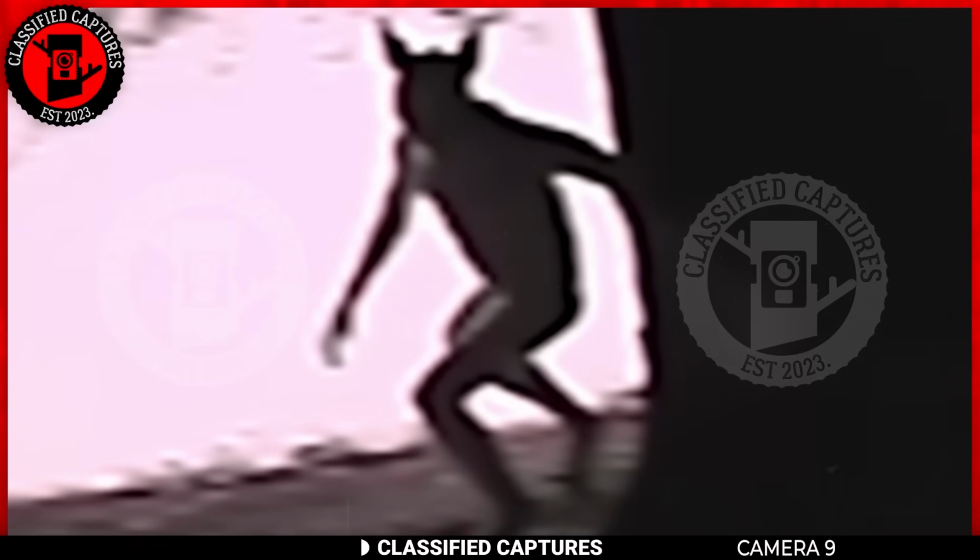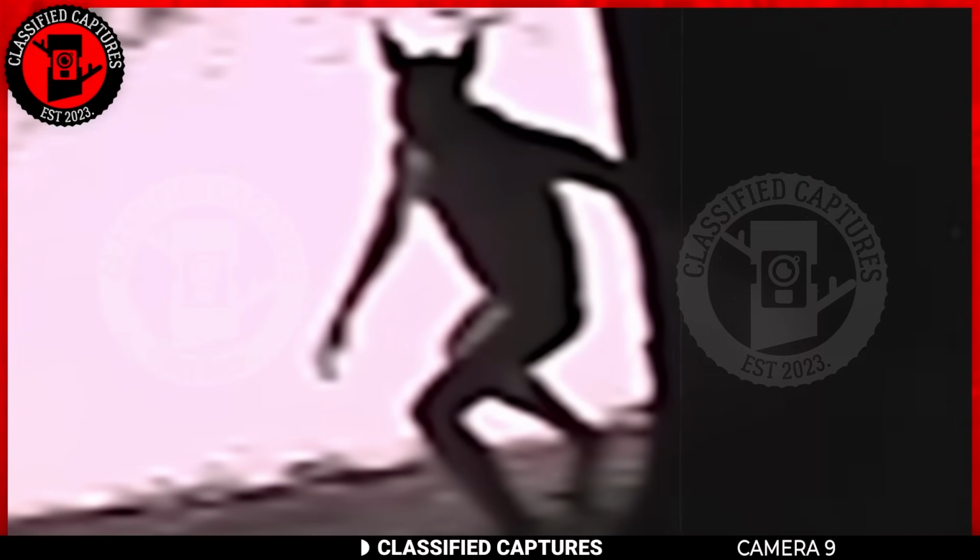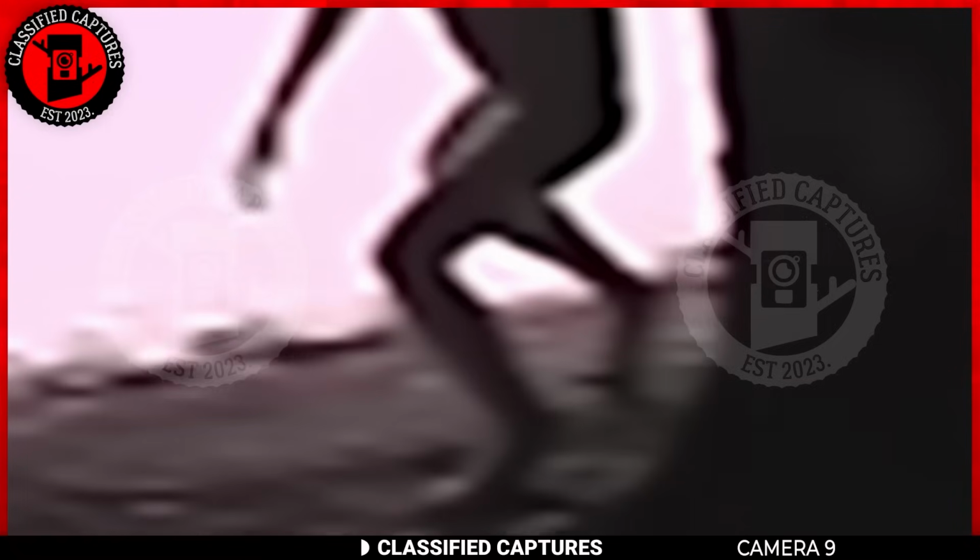Speaking of strange paranormal occurrences and beings, take a look at this next capture. What comes to mind when you see it? Literally the devil, right? It has this demonic and ominous feel to it. Its physique and either pointed ears or horns have this demonic feel to it. What makes this crazy is the fact that it was captured by a trail cam hidden in the woods.